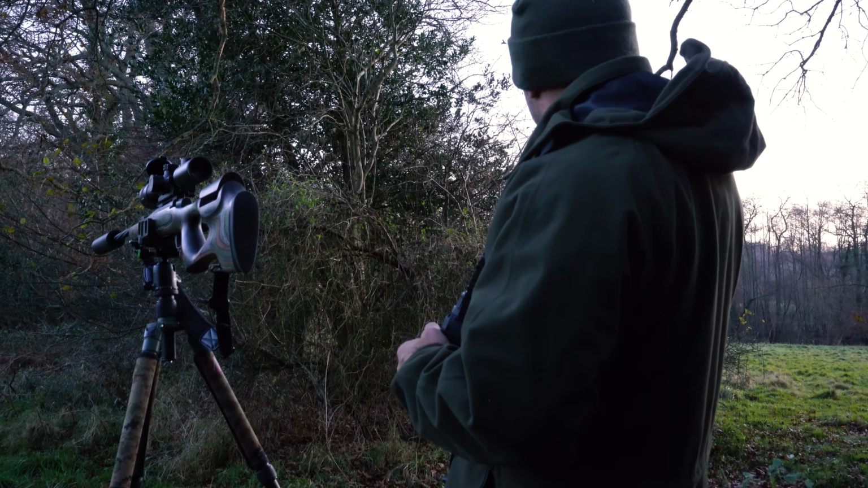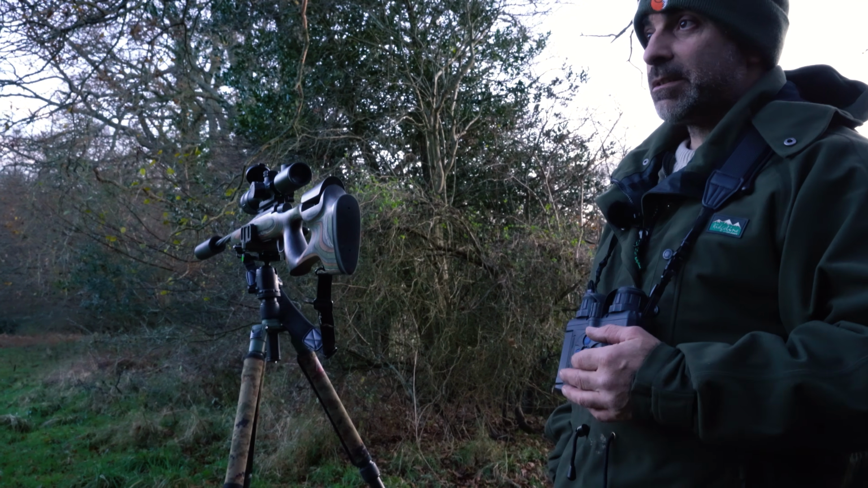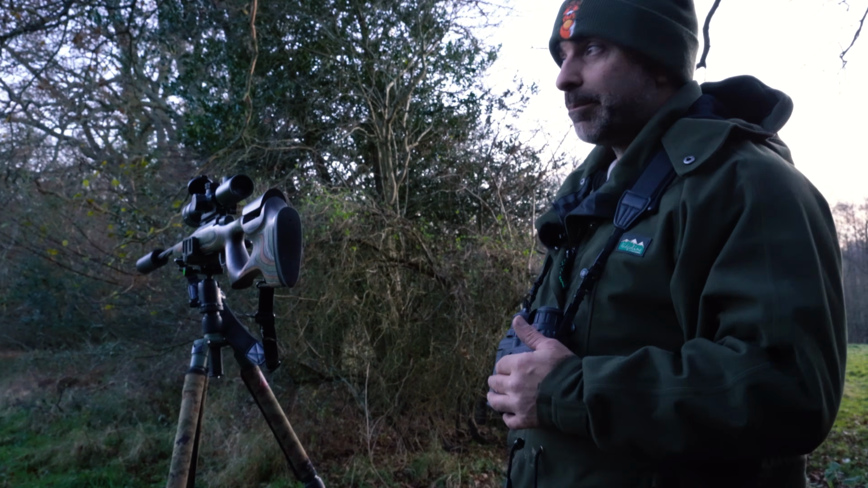So generally they'll come out across that field, or they'll come up from the bottom here. So this is a pretty good place to wait, with the covering behind us to act as a bit of a block for the silhouette.